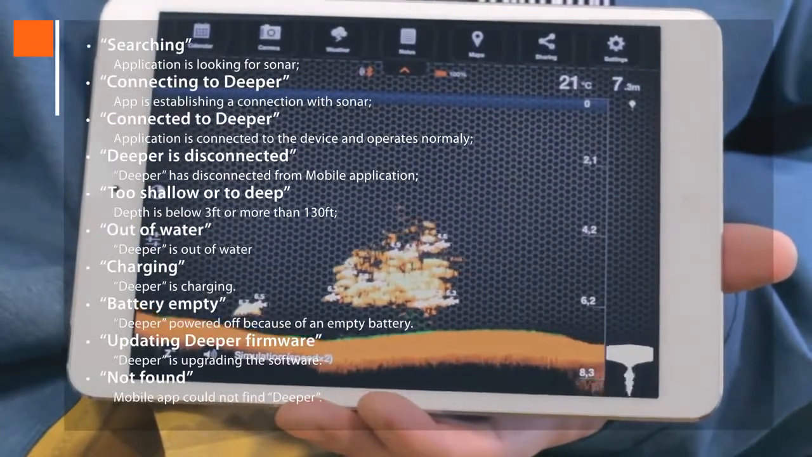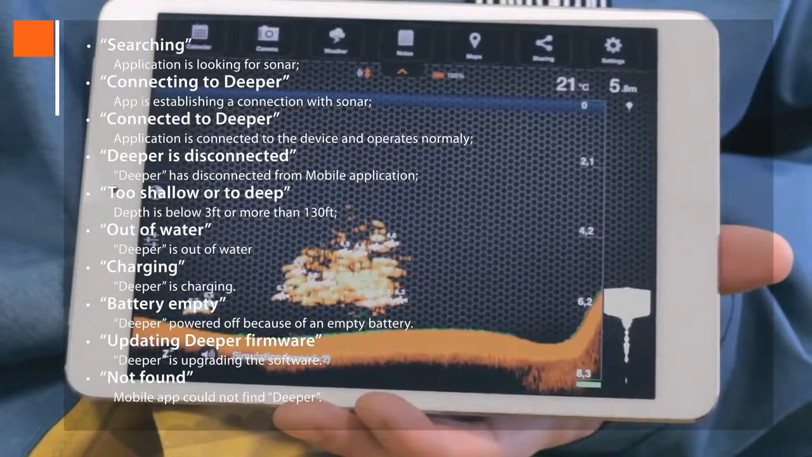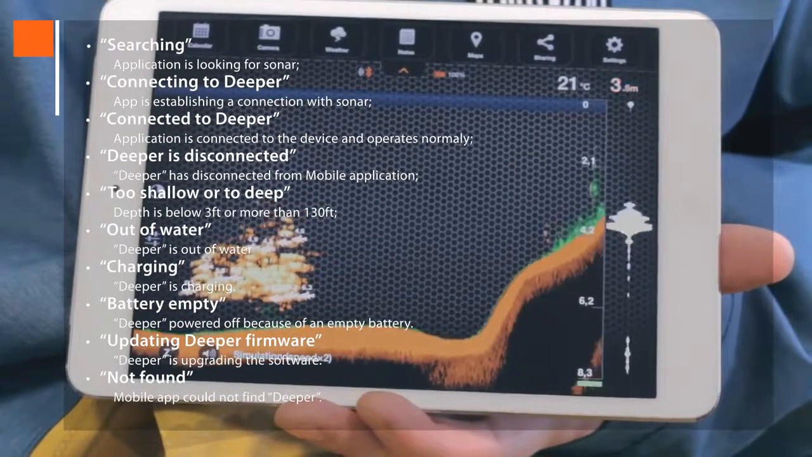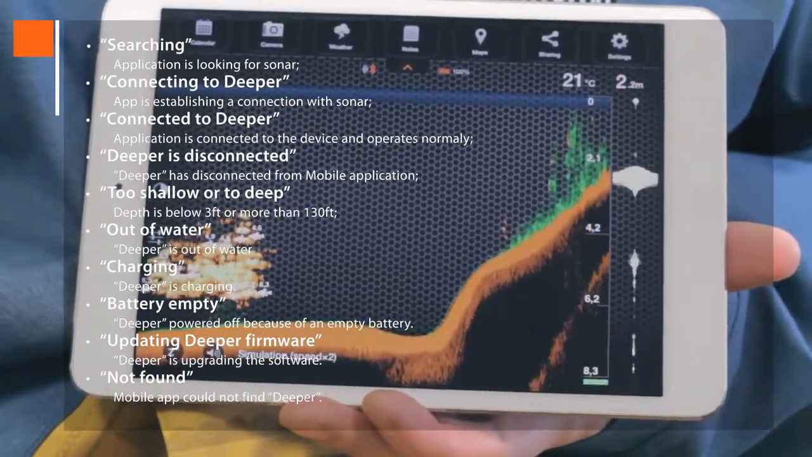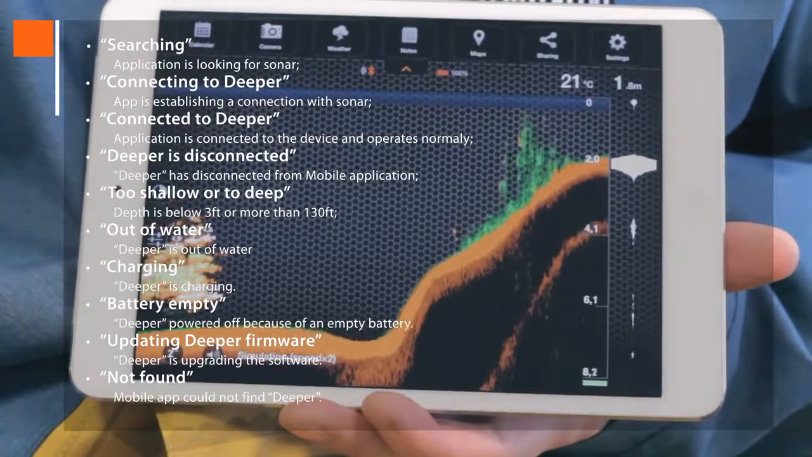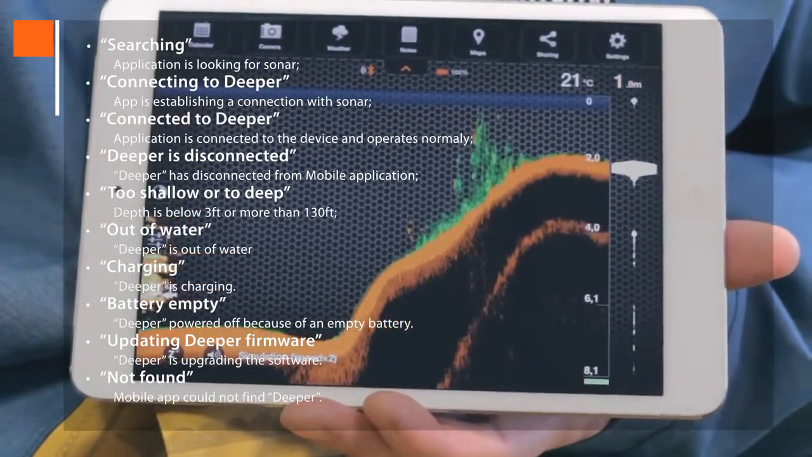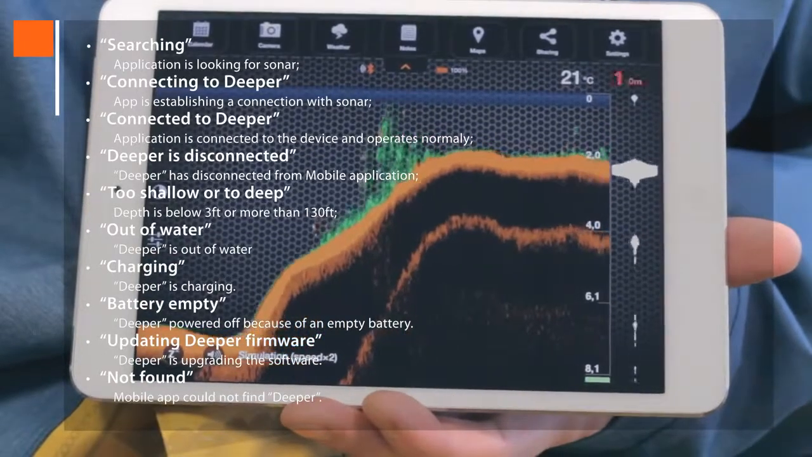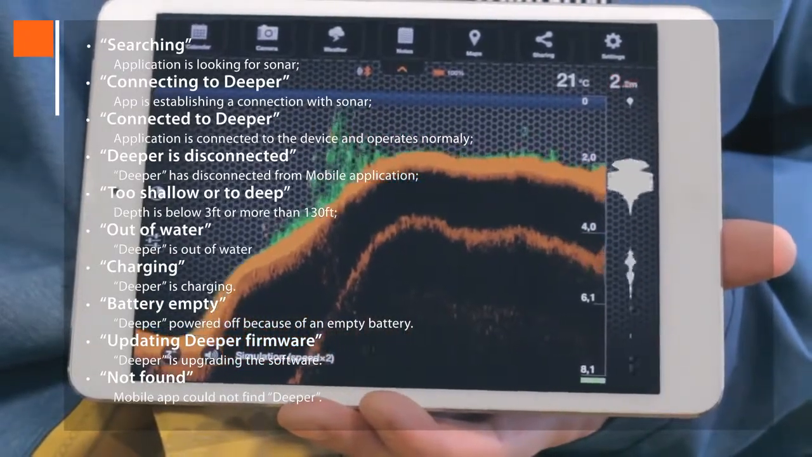Searching means looking for sonar. Connecting to Deeper means it's establishing a connection with sonar. Connected to Deeper shows when it's in normal operation. Deeper is disconnected tells you that Deeper has disconnected with Bluetooth. Too shallow or too deep means that the depth is below 3 feet or more than 130 feet.